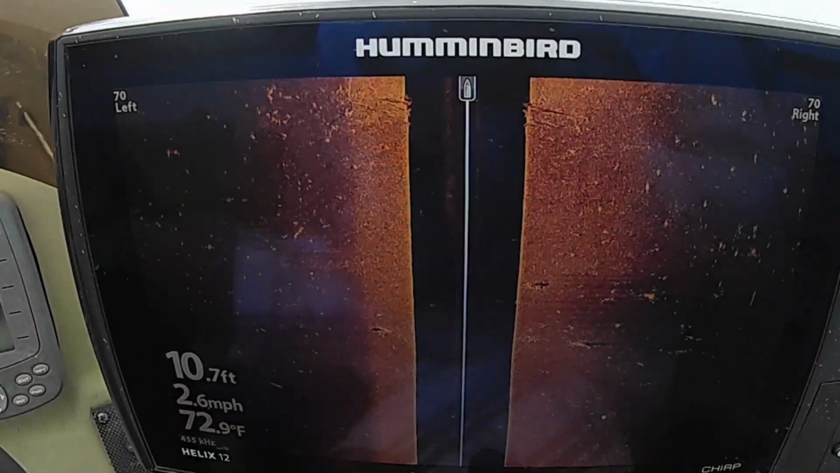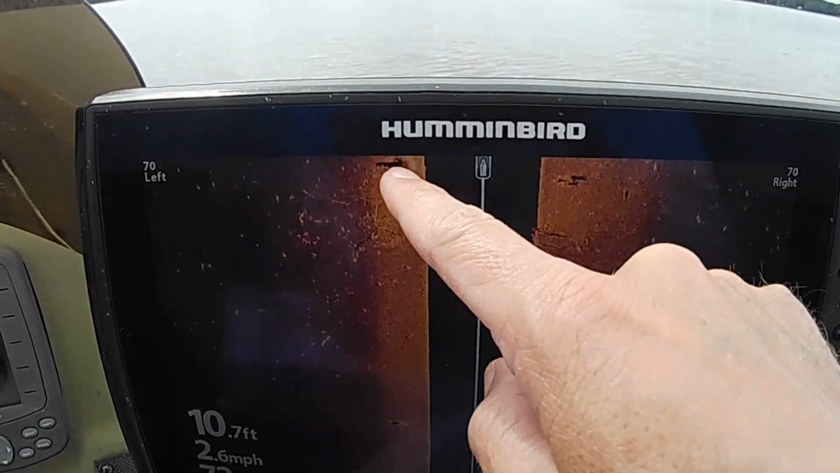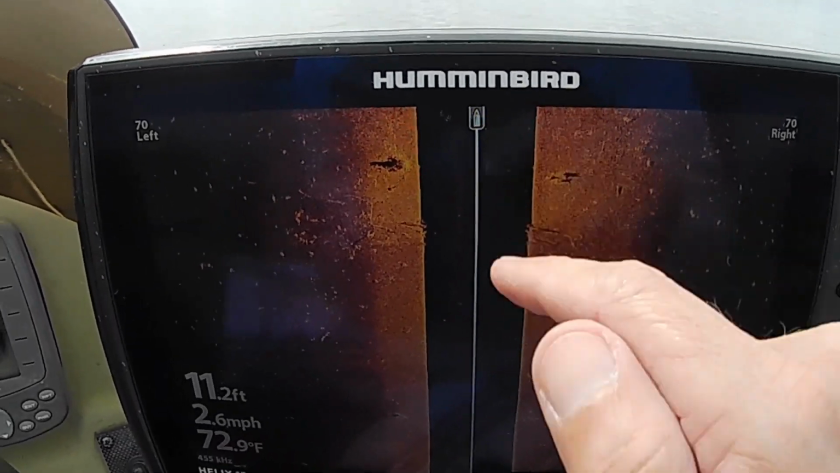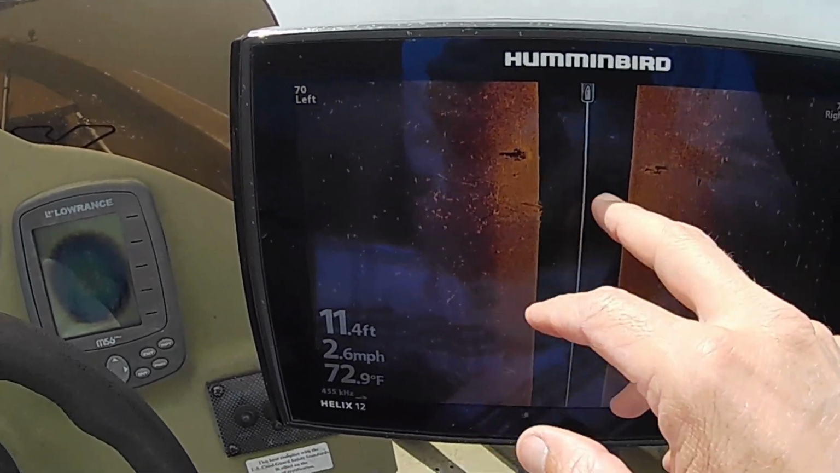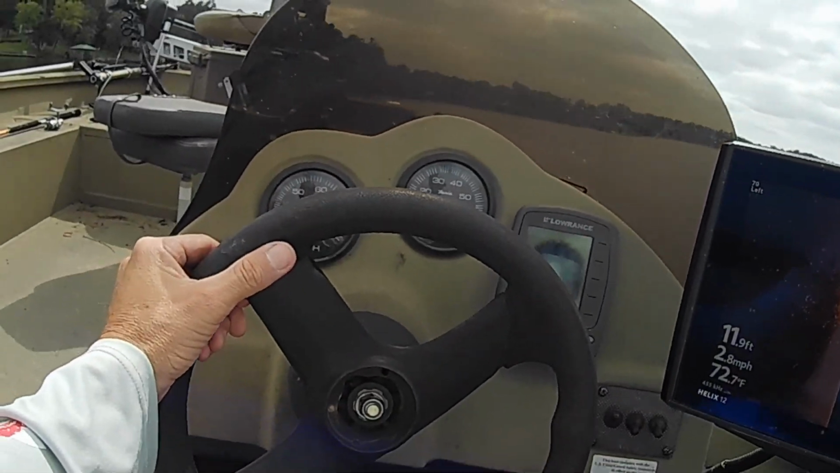I don't know if you can see, there's some more. But look how little bit of the brush is right there. Just a little bit. And here's a little bit more right here. Looks like a stump maybe. I'm gonna fish those. You can tell they don't come up very far off the bottom. They're just short. But I'm gonna fish them and see if I can catch a fish off of it. That's the only way I learn, is just to go and try.